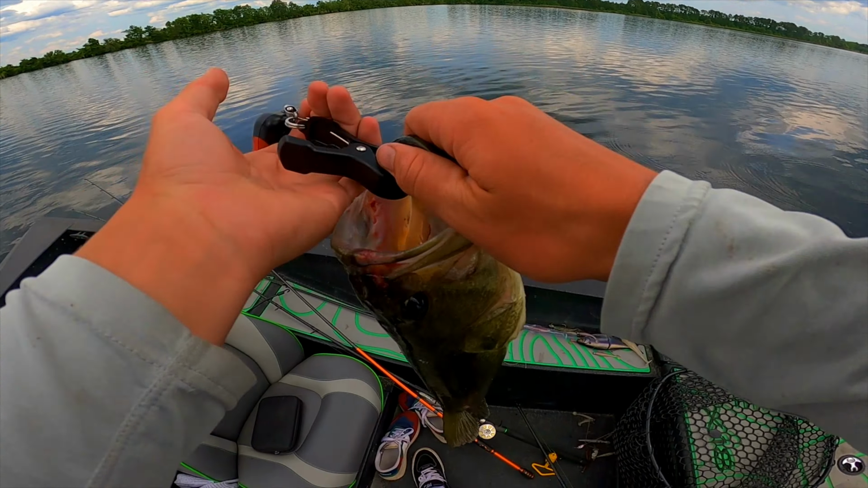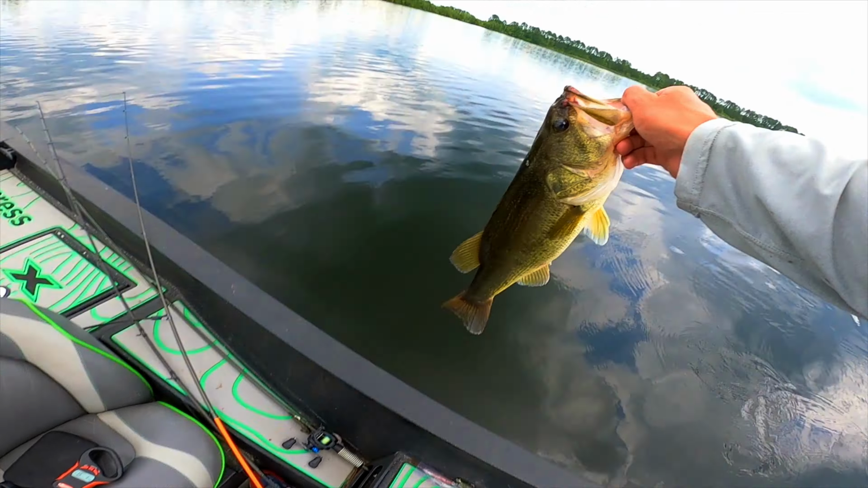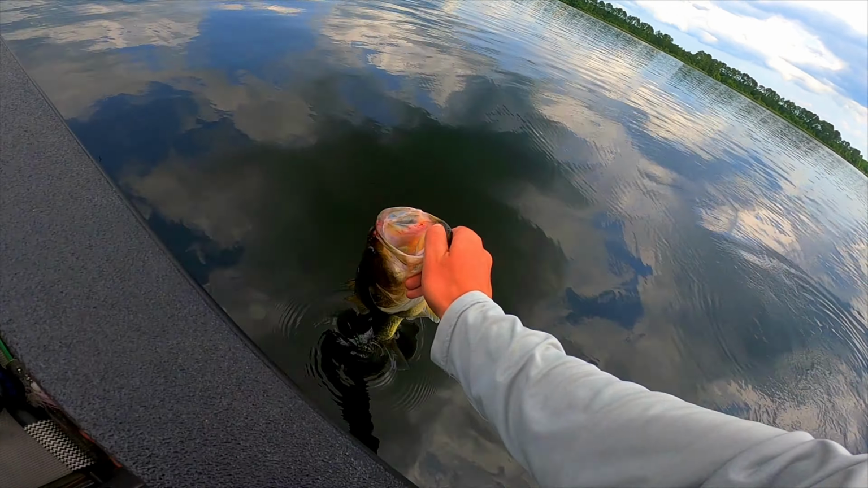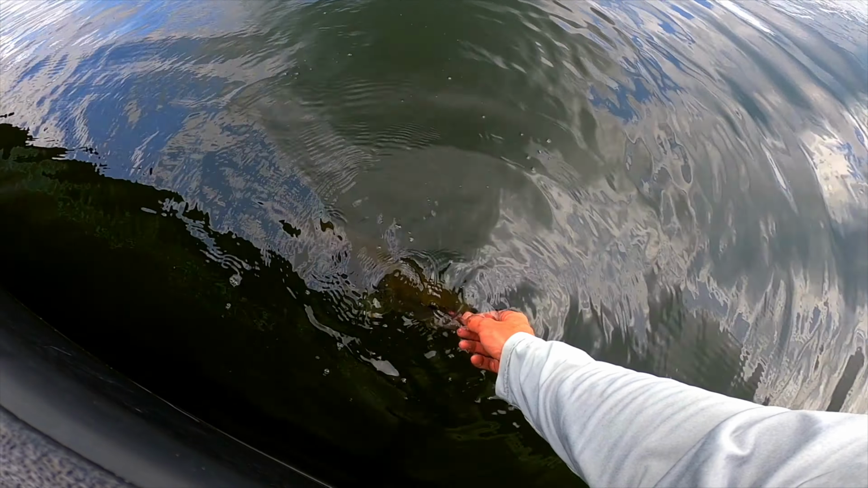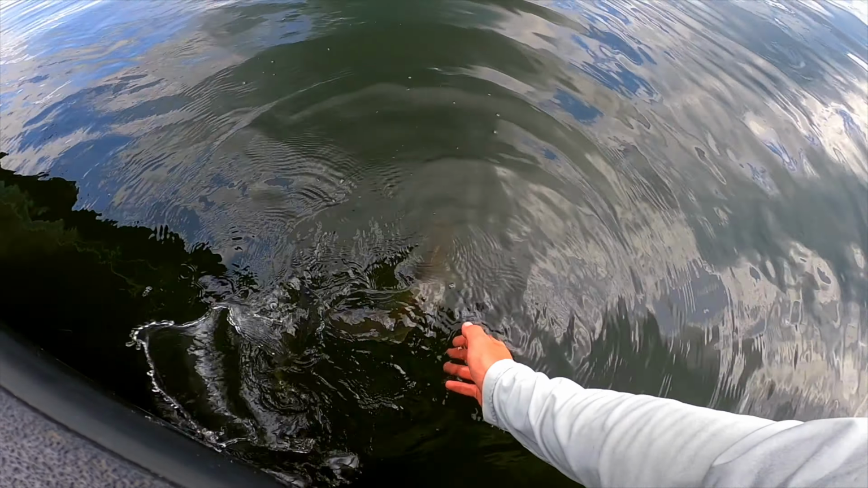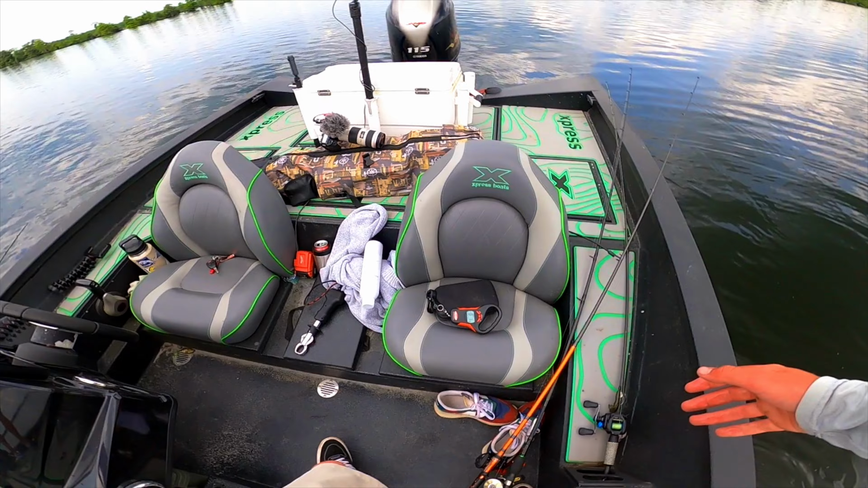215. We're moving up. First couple were 212s. Literally like cookie cutters, and that one's a little bit heavier. Had an extra bluegill or two. There he goes back down. All right, let's see if we can get some more.